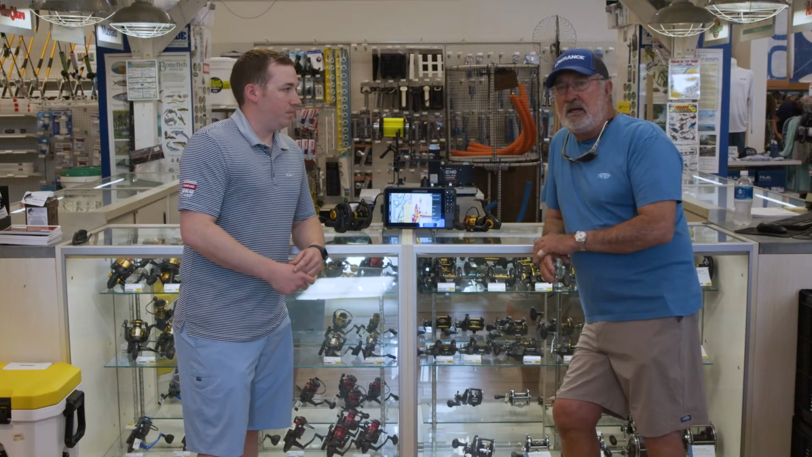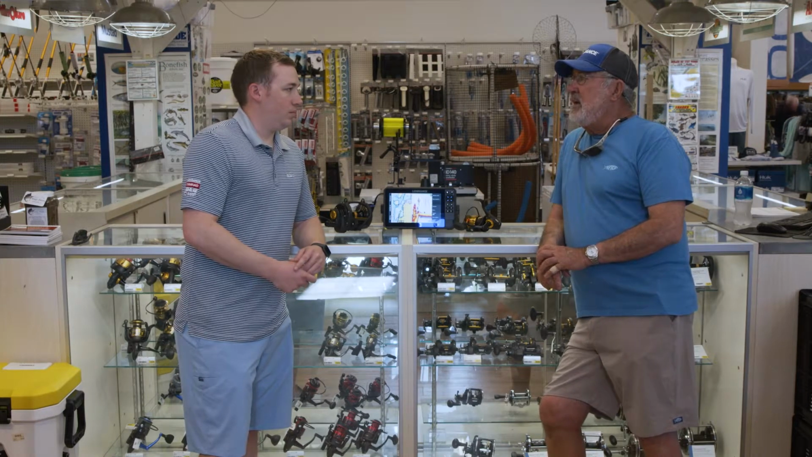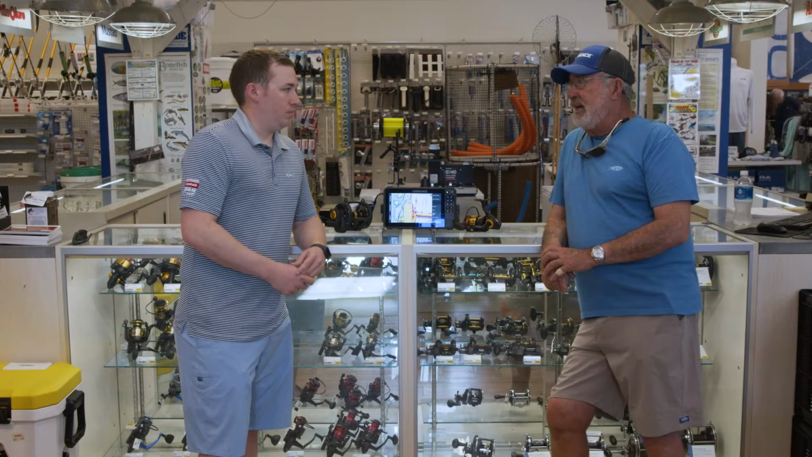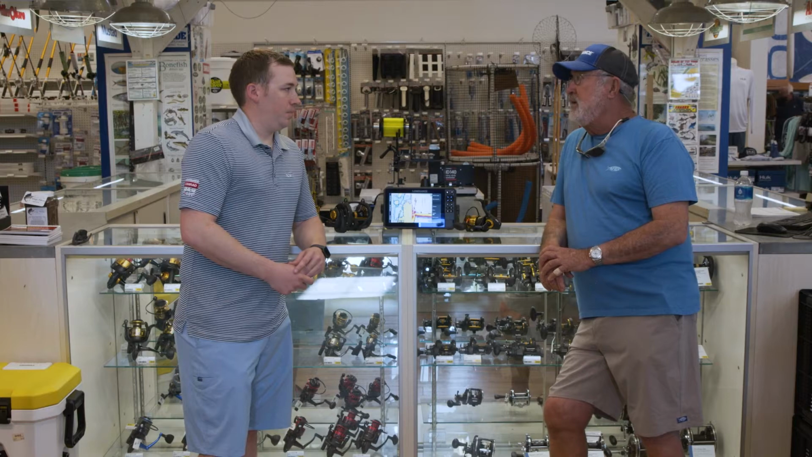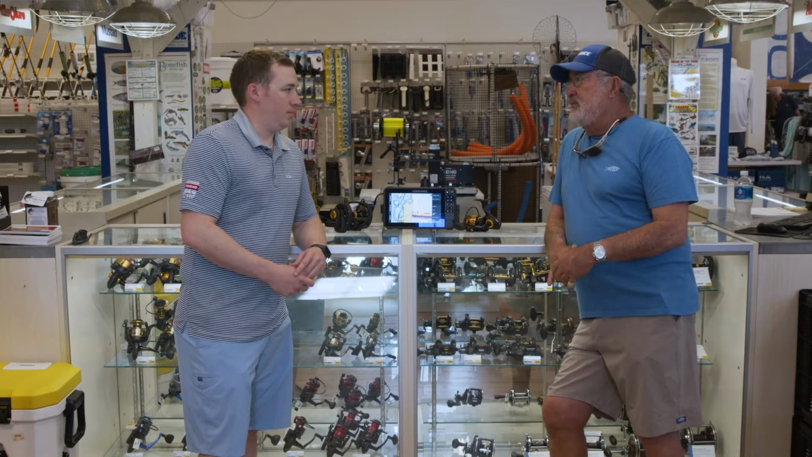Oh, definitely. And I really like the reveal CMAP, and I'm able to find spots that I've never found before. The radar helps me navigate at night or safely and early in the morning and stuff like that. And then also the autopilot on the trolling motors, I use a ton, so it's really good.